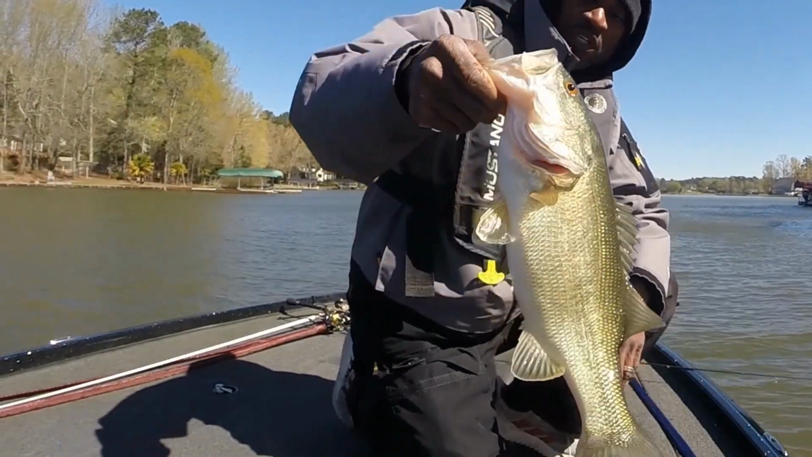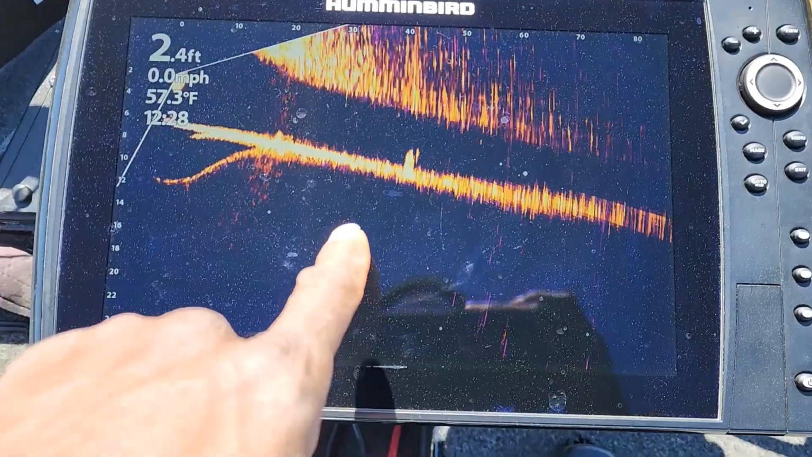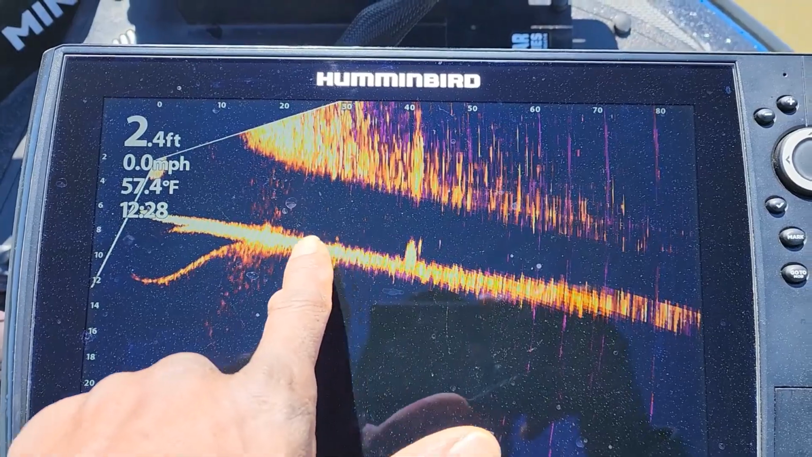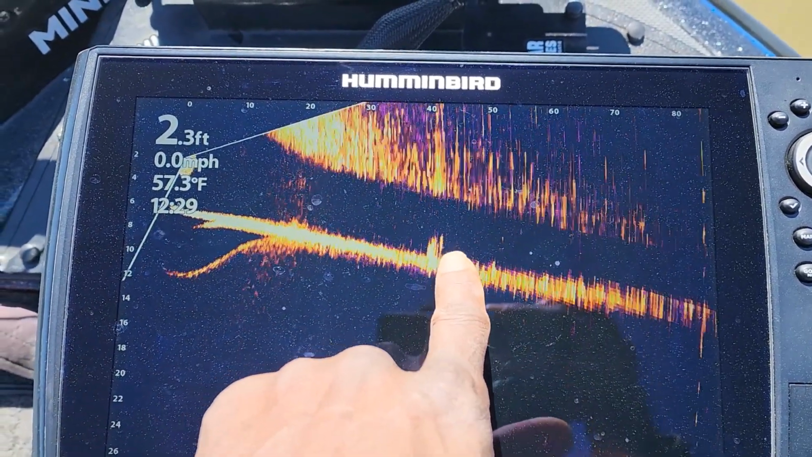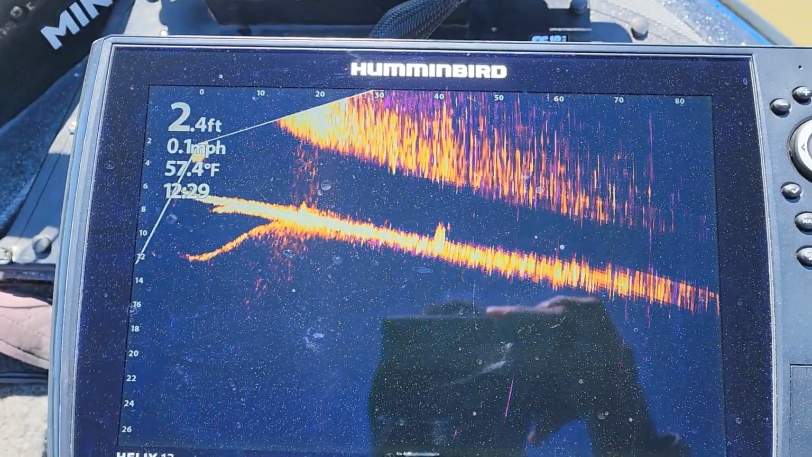Nice Lake Oconee largemouth. All right, let me show you guys what I was looking at on my graph. There's a little stump or a little piece of brush or something like that. So this right here is probably about 7 feet or so. But that is a fish right there. It keeps moving up and down. So I got to get my cast to about right here and see if I can get that fish to come over there and get it.